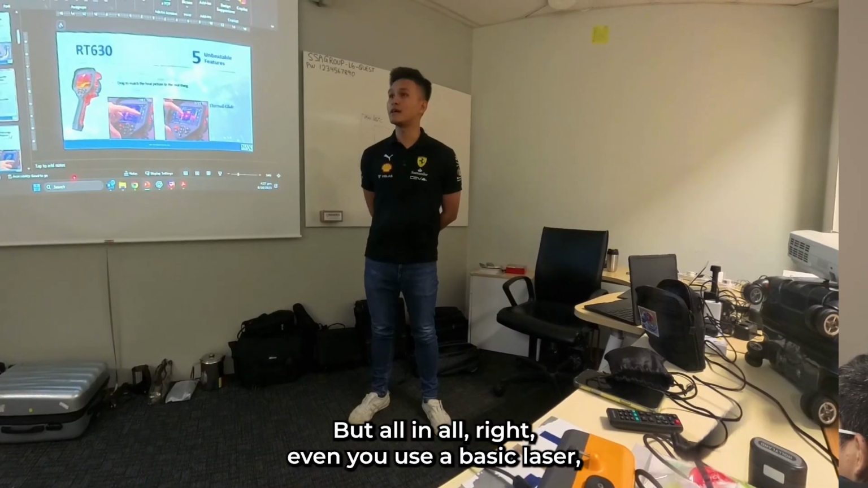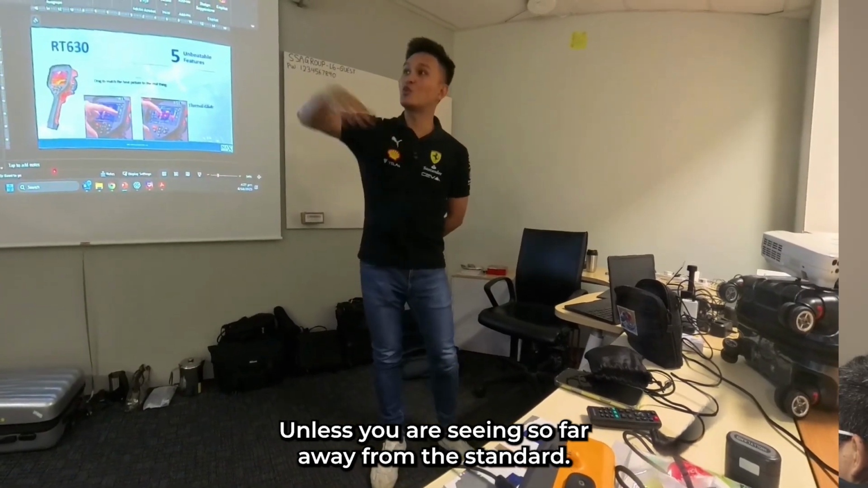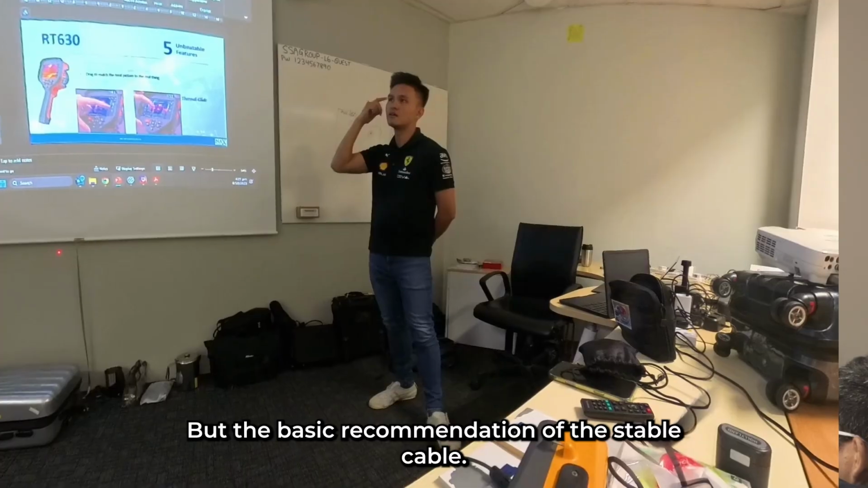But all in all, even if you use the basic lens, it can meet most of the requirements already. They have not really firmed up the standard, but the basic recommendation now is that a standard camera is good.